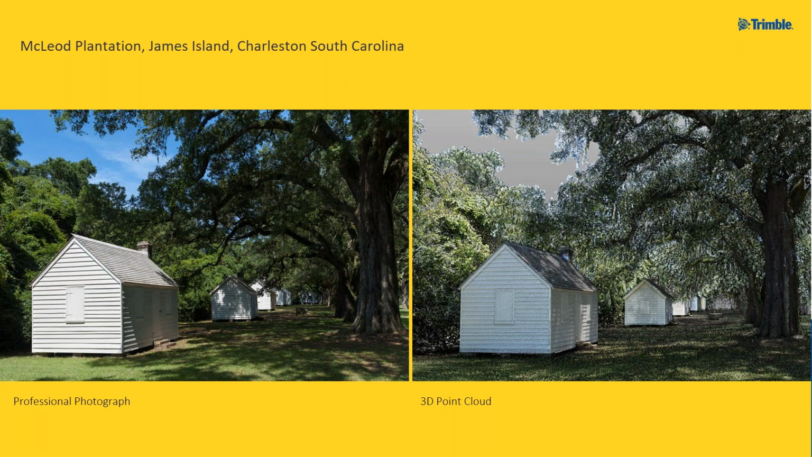The difference is with the point cloud, I can just pick up and move and walk down that row of buildings and spin around and go inside the buildings, where you can't do that, obviously, with photographs. And I can make accurate measurements of anything that's in that scene.